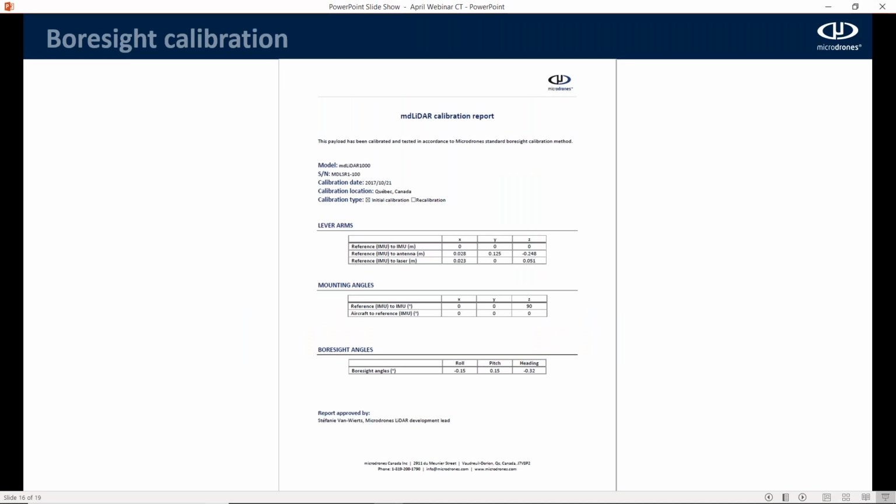So all of our solutions, since it's all integrated by Microdrones, are sent with a calibration report. We know the precise lever arm distances as well as the angles and your bore side calibration angles. We can have you update this in the field if you are on your own, if you start seeing misalignments in your strips, to keep you from having to send your payload back as often as you would with maybe some other manufacturers.